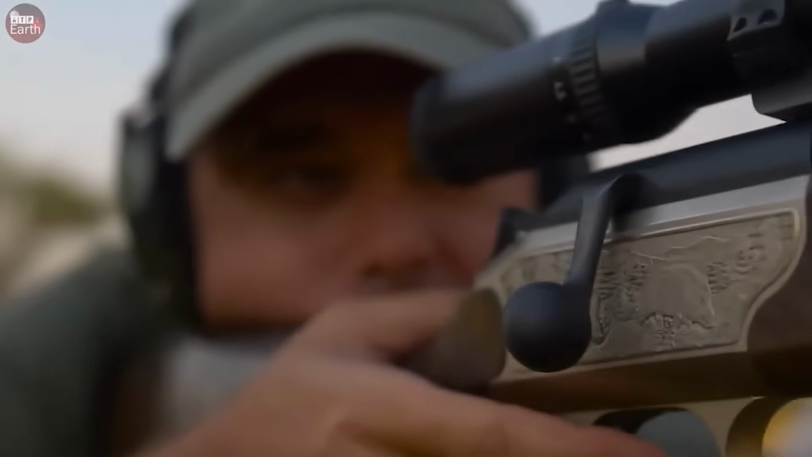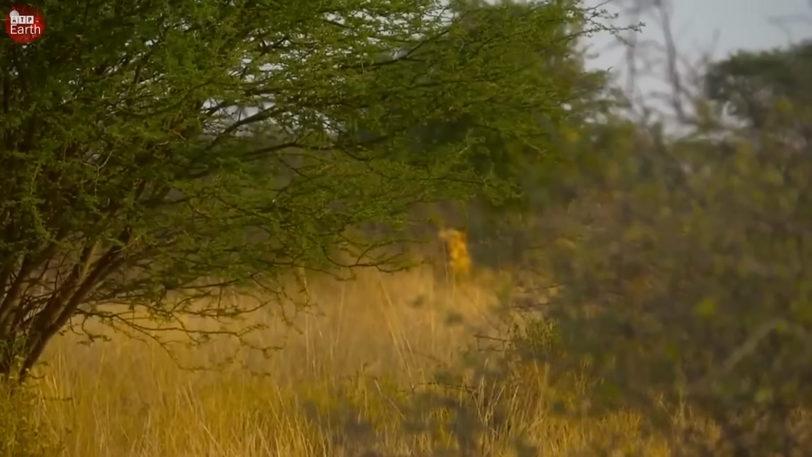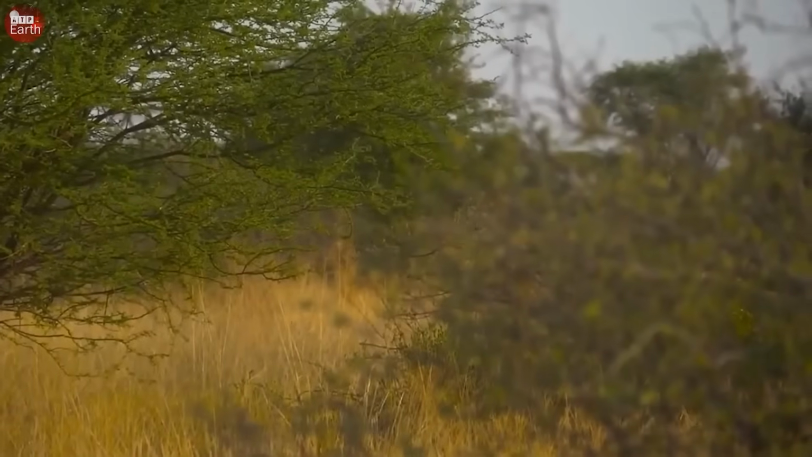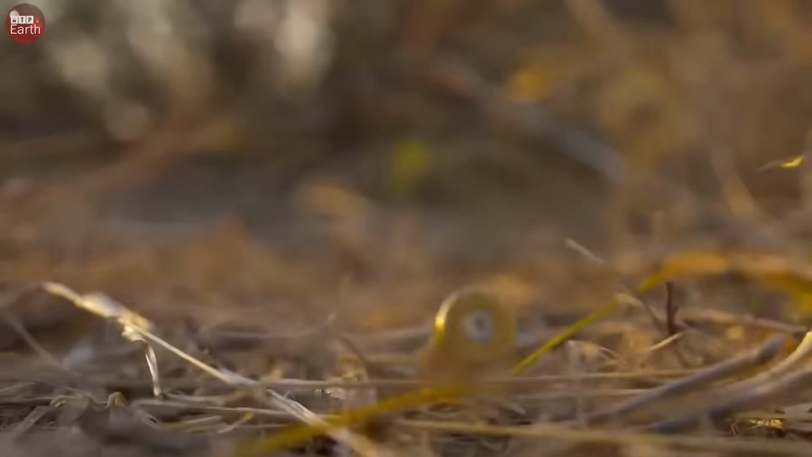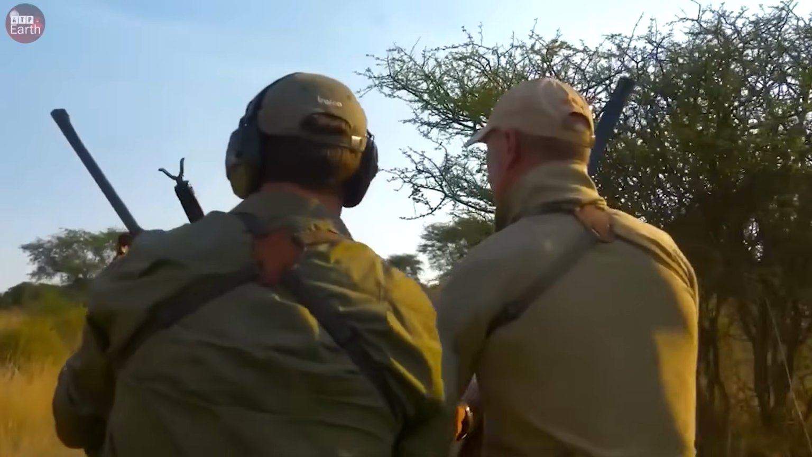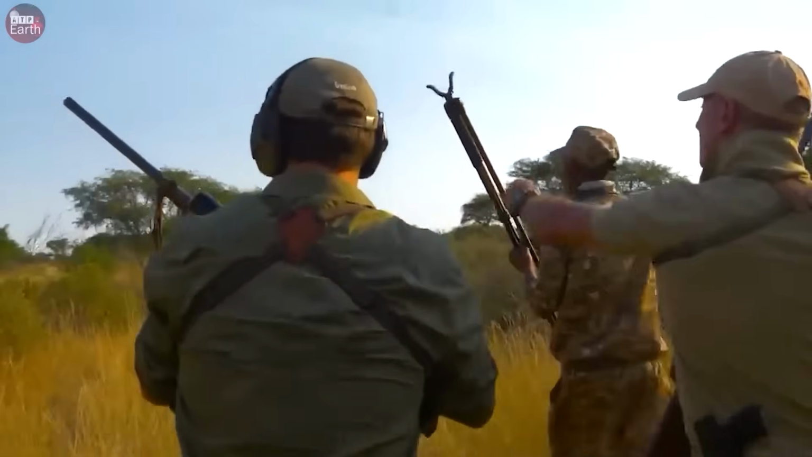Tom signaled for the group to take cover. He raised his shotgun, adjusted the scope, and aimed. They are facing danger and need to seize the opportunity. Otherwise, they will be the next victims. At this moment, the lion was standing still and watching every movement. This was the chance. A shot rang out, and the lion fell after a precise shot to the heart. But Tom knew that this was only the beginning.